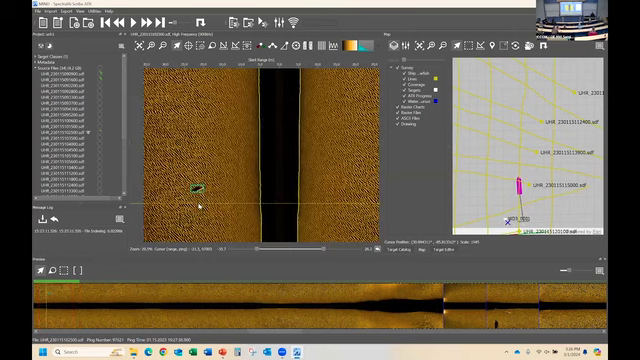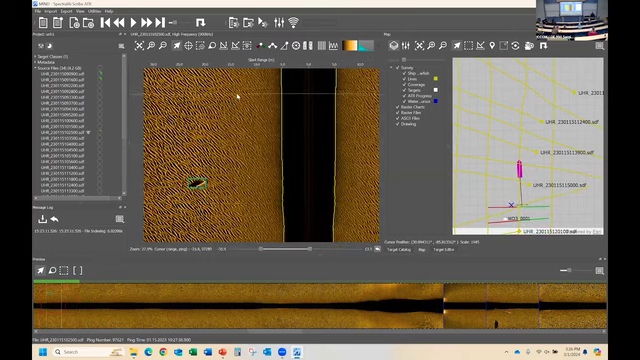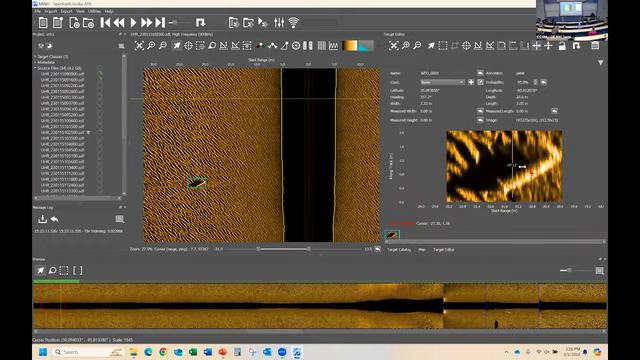Another thing you can do with dual frequency data: not only can you see the target with the swipe tool, but you can also use what I call, for lack of a better term, a peek mode. So you can basically draw out a box in your side scan data, and you can peek through to see the other frequency. It's not as exciting in this.